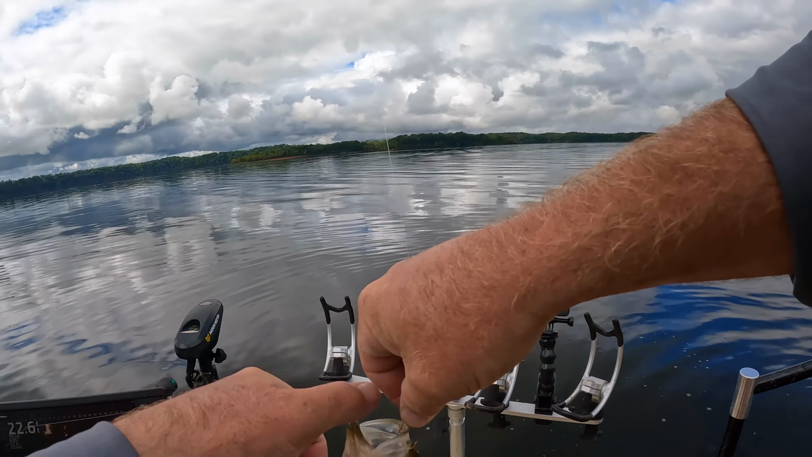Y'all look what a mouth on a fish. Good size white crappie. What's eating? Look here. Oh, what a pig. Y'all.